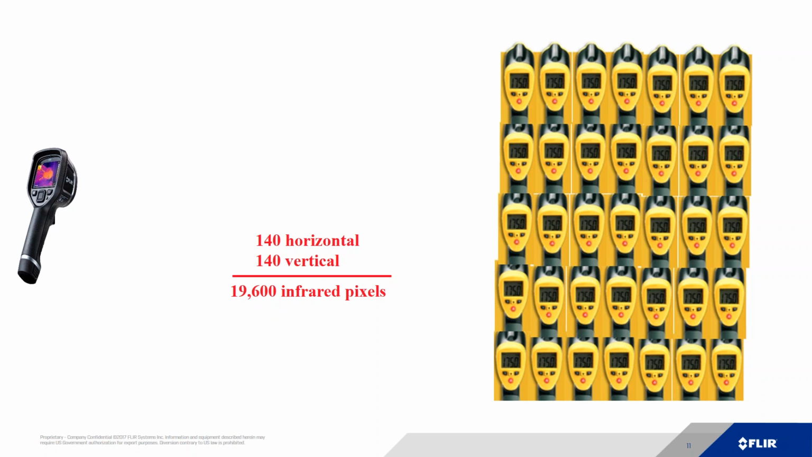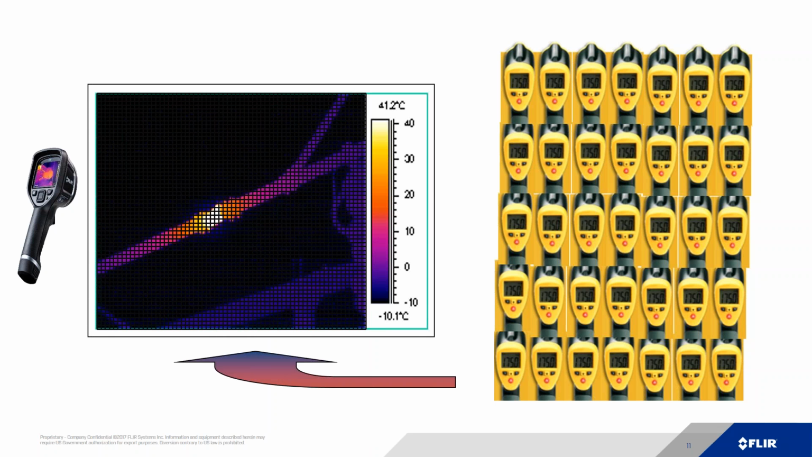We know that's not practical, but that's actually the true measure of the two devices: a spot gun giving you one measurement point, where an infrared camera, in this case, could give you 19,600 measurement points. And there are infrared cameras that go over 1 million points of measurement. So we are closely following the visual camera world and number of pixels we can create, or temperature sensors on an image.